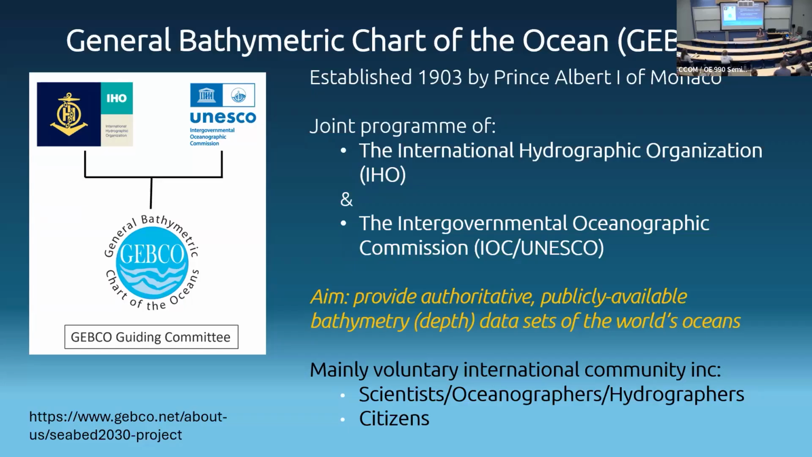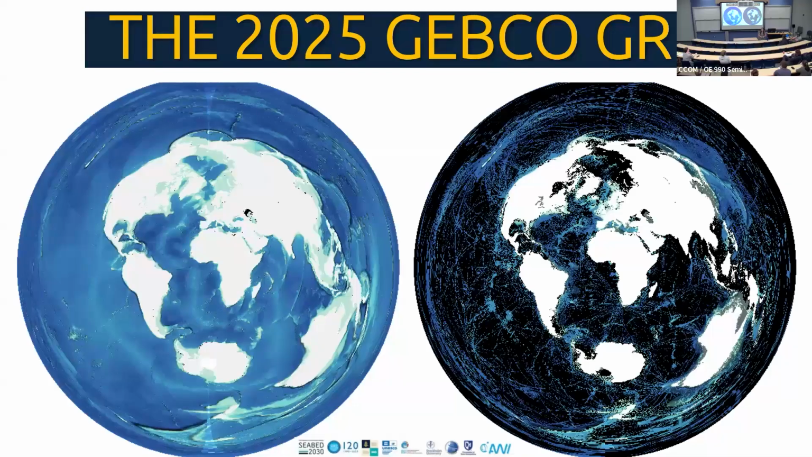But it's a joint program under the IHO, the International Hydrographic Organization, and the IOC, Intergovernmental Oceanographic Commission. So it's got these big, broad intergovernmental oceanographic organizations that say, yes, this is an awesome project. We want you guys in different countries to coordinate, and scientists all over the world to come and volunteer and help make this happen. So mainly volunteers make this happen.